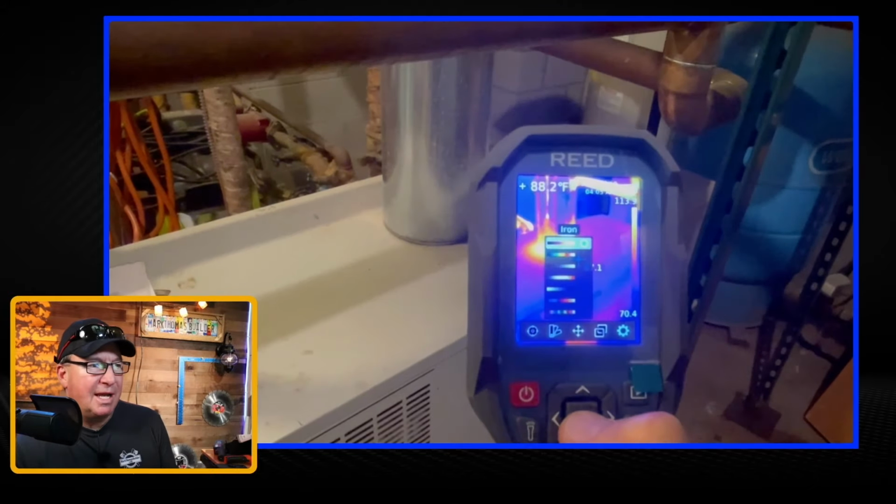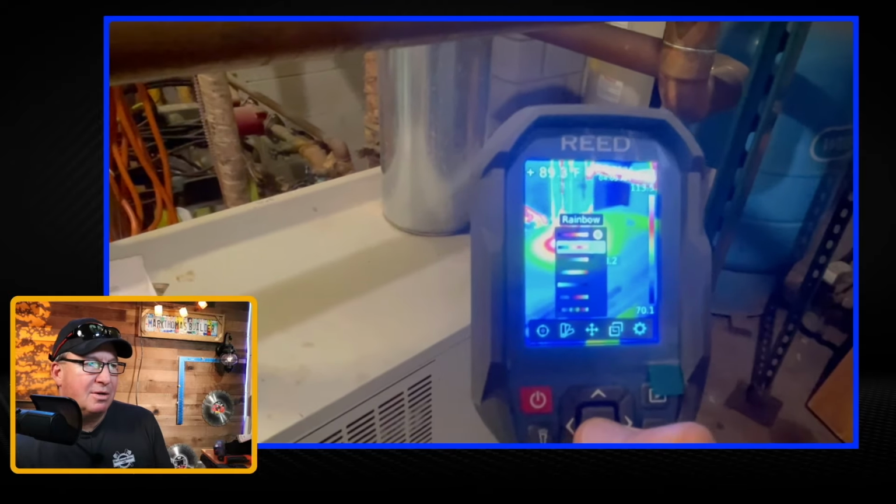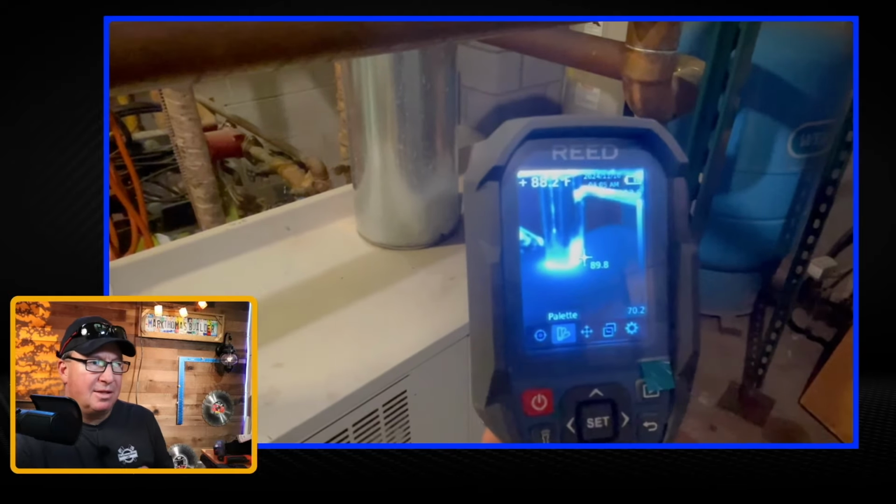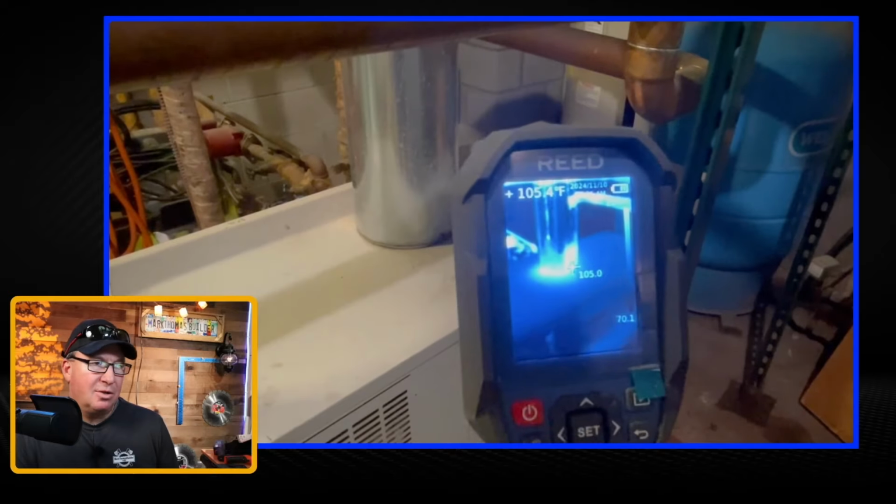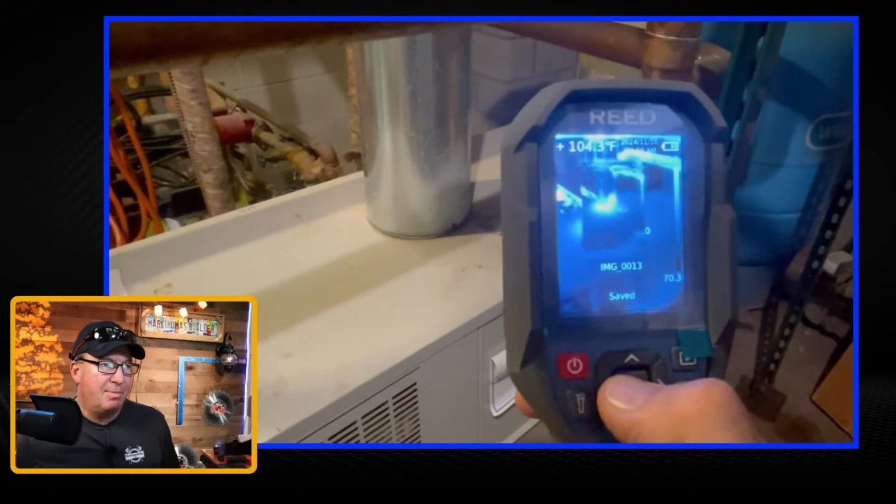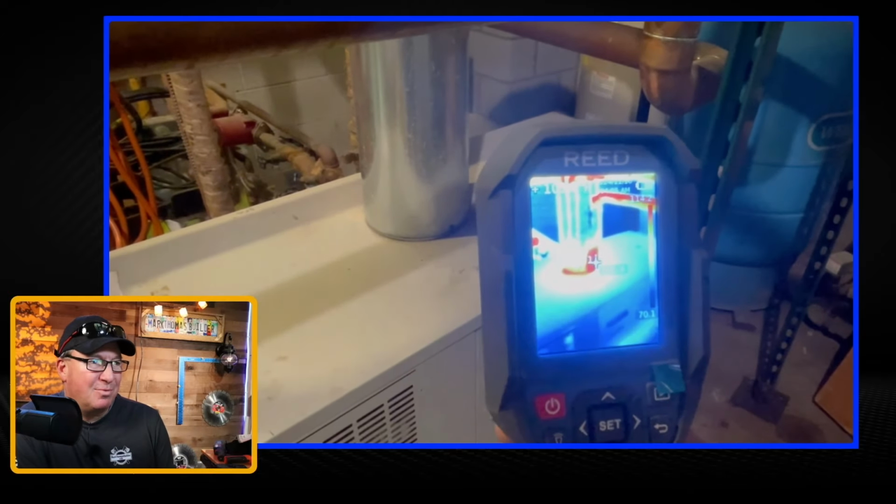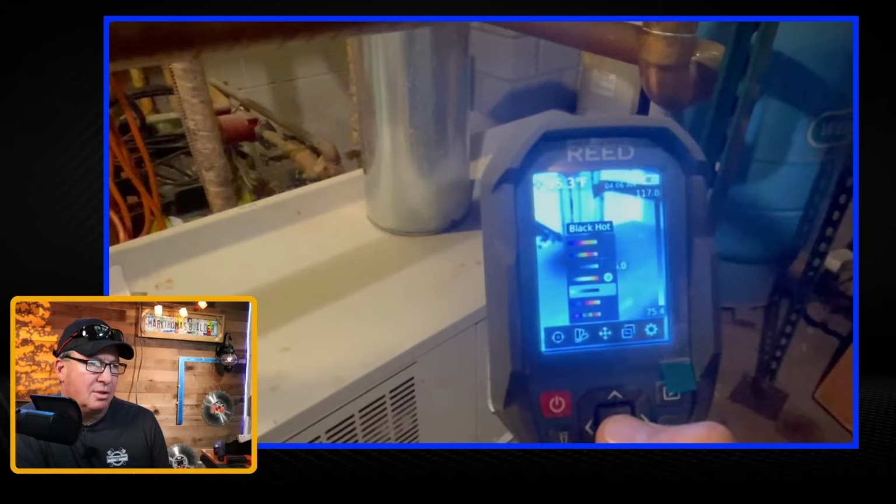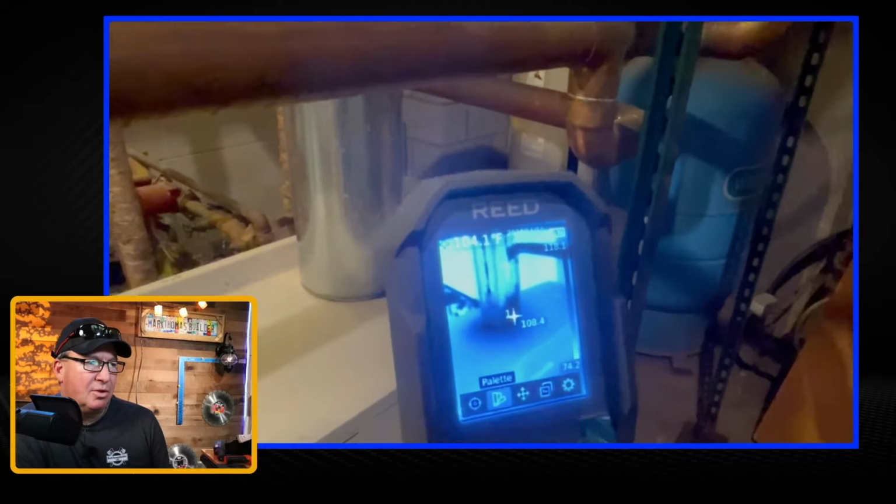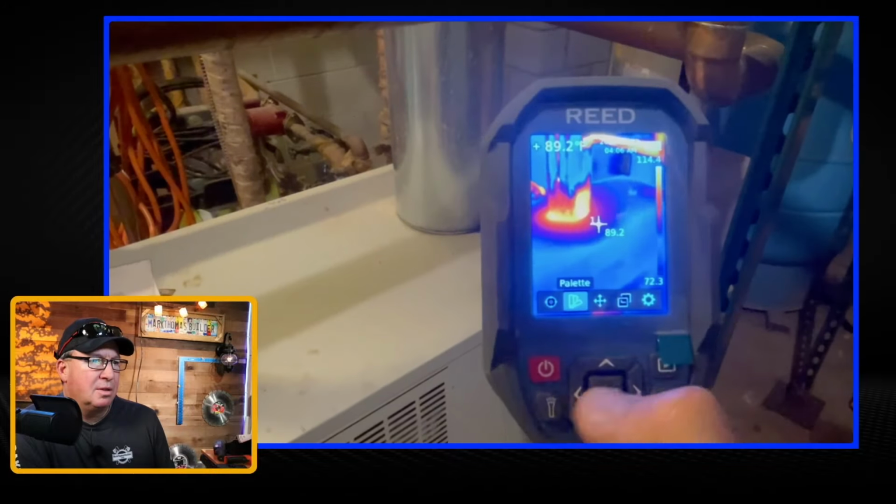So now we're looking at the palette. We have first iron, there's rainbow right there. There's white hot. That gives you another look at it. So you can pick your preference, which one you like best. And then we have red hot. So it shows the red being the hottest. Black hot. So that's interesting.